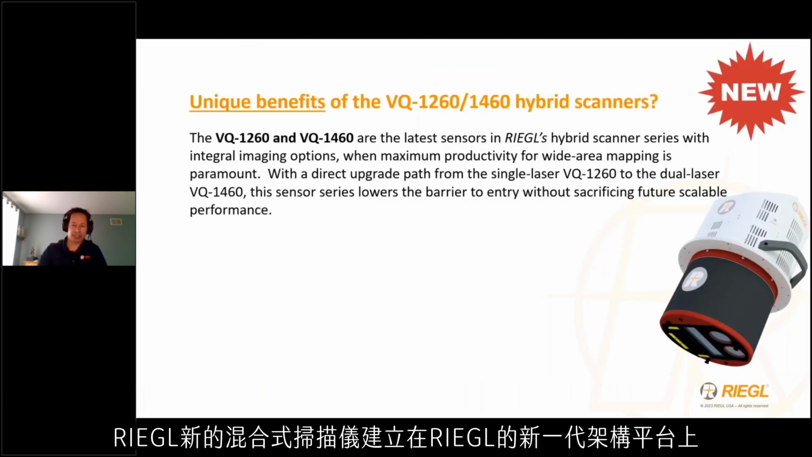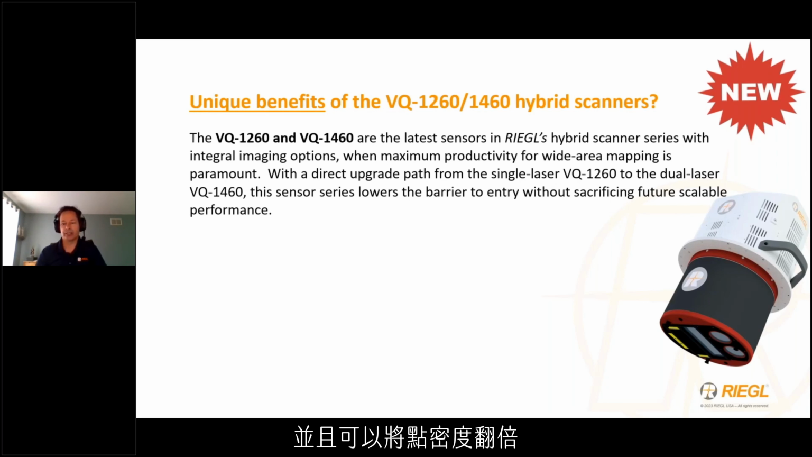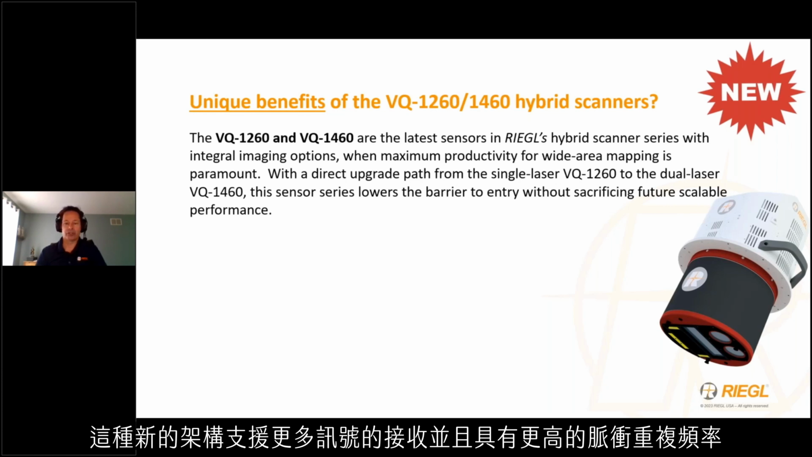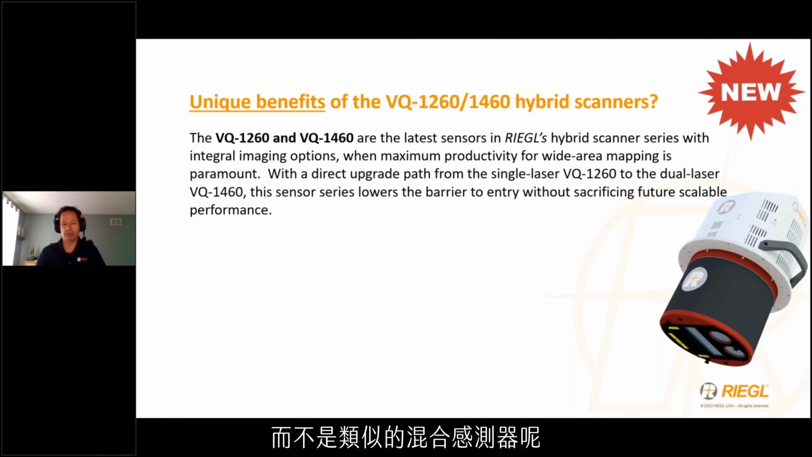The latest hybrid scanners from RIEGL are built on RIEGL's next generation architecture platform, enabling a direct upgrade path from single to dual channel capability and a doubling of the possible point density. This new architecture supports more returns per emission and ever higher pulse repetition rates. However, why should someone choose the VQ12 or 1460 over similar hybrid sensors in the wide area segment?